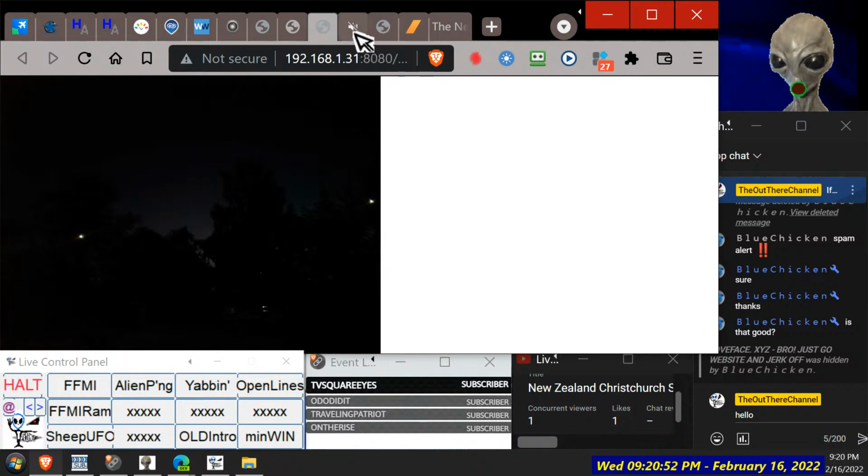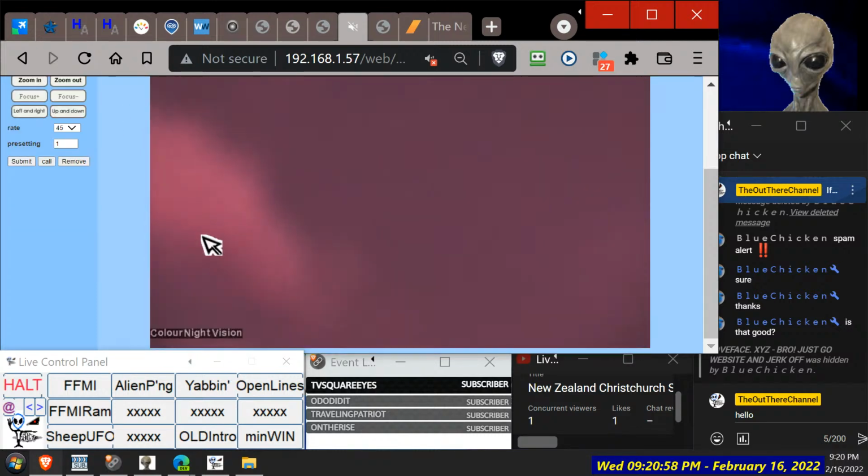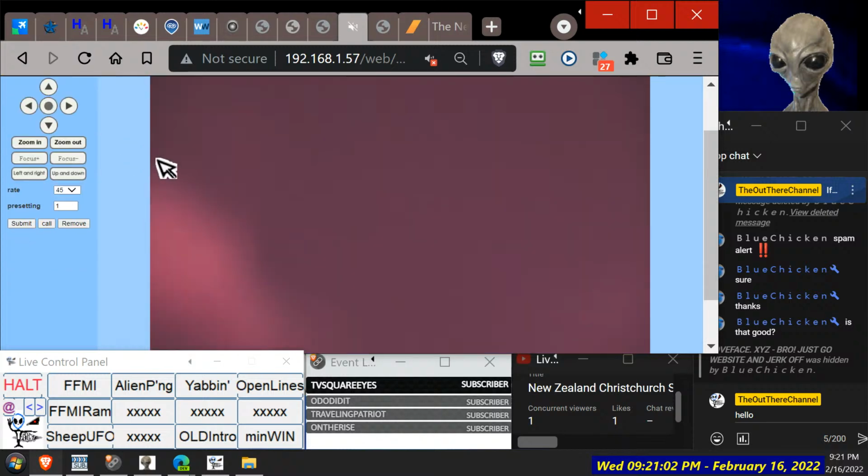So that's what we're looking at outside, and we're able to see the clouds even if they're a wee bit reddish. It's not too bad. Sort of adjusted it properly this time, I think. I wonder if we can see the moon again. Looks like the clouds rolled in meantime while I've been setting up again, unfortunately.